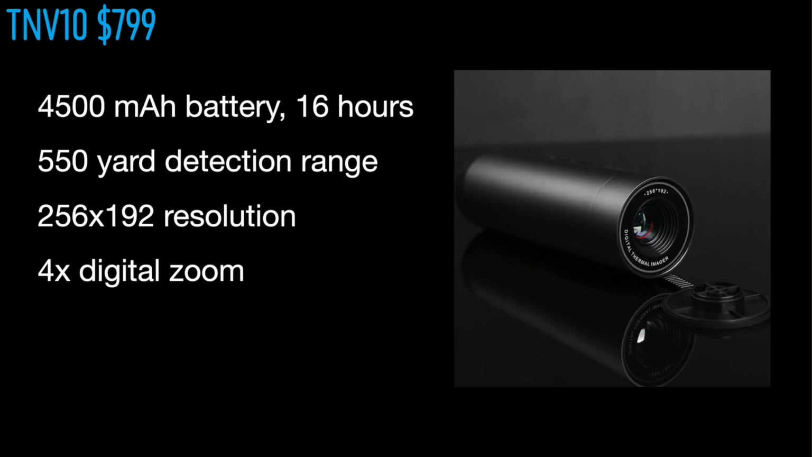The TNV10 sells for $799. It comes with a 4500 milliamp hour battery that lasts for up to 16 hours. It has a 550 yard detection range. The resolution is 256 by 192, and it's equipped with a 4 times digital zoom.